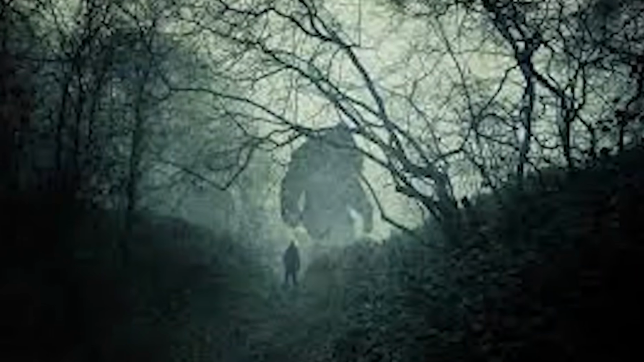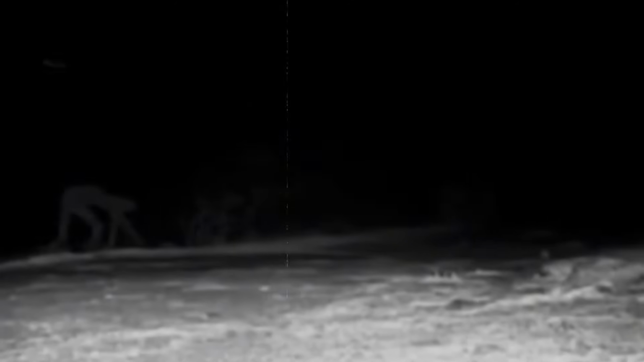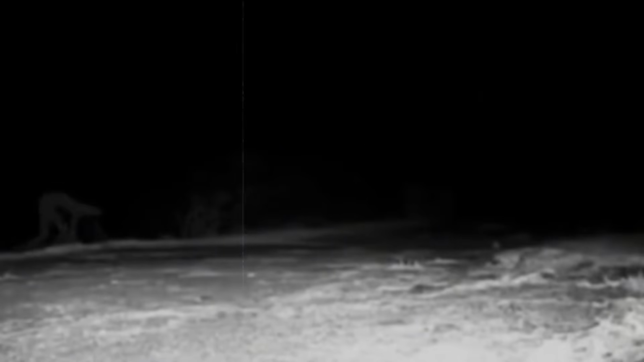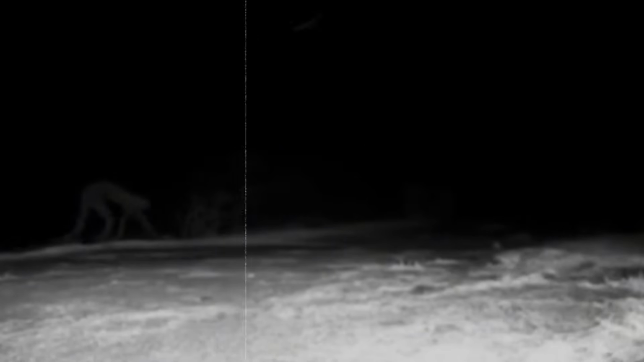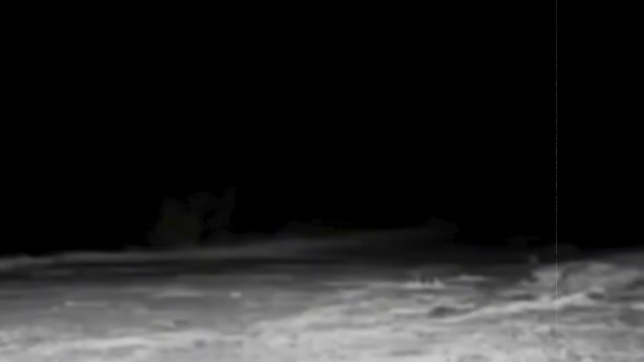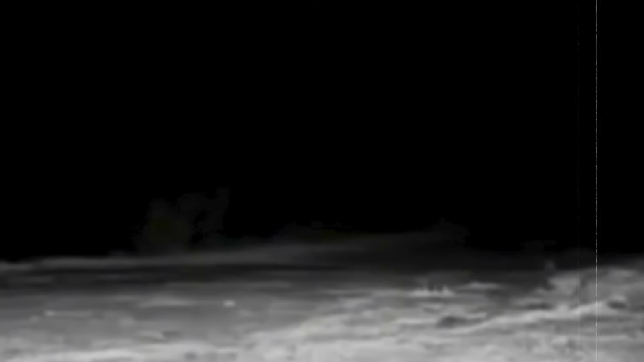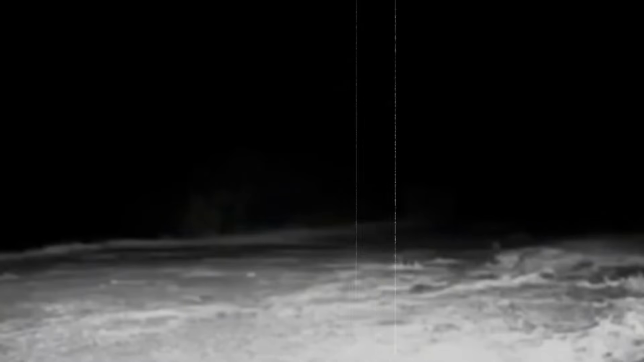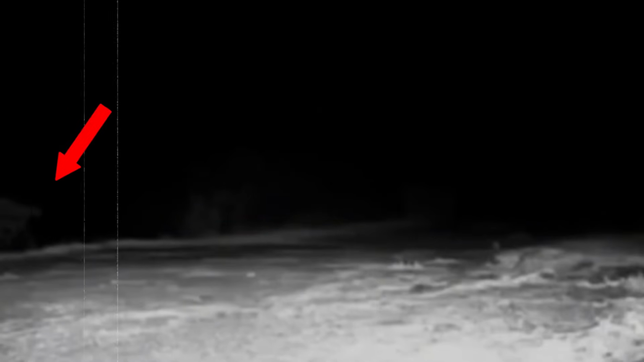Spotting a Bigfoot is thrilling and can give you quite a scare, but encountering a cryptid humanoid is like something out of a bad nightmare. This video is said to have been found on a trail camera in the Appalachian Mountains. In the video, we can see a field, but it's mostly dark in the distance. Only the part illuminated by the trail camera's flashlight is visible. After a while, something enters the frame.